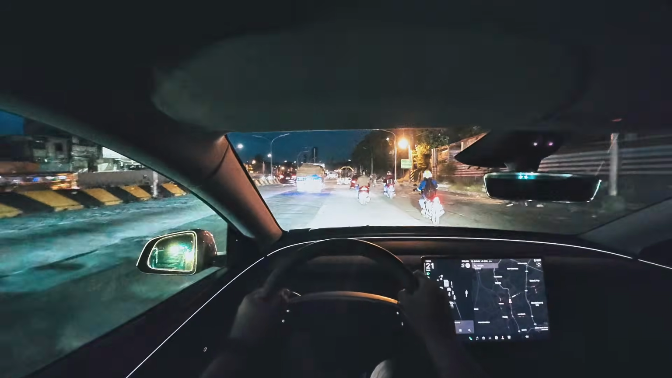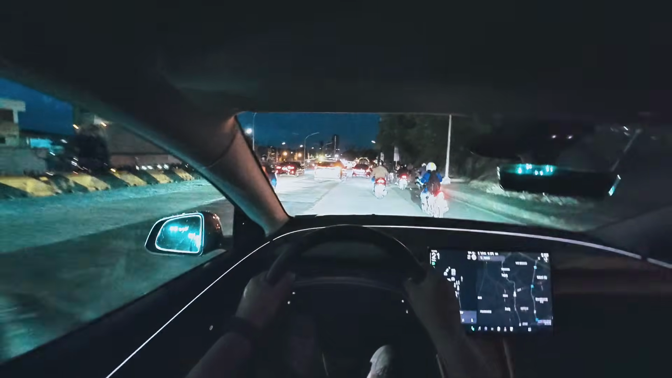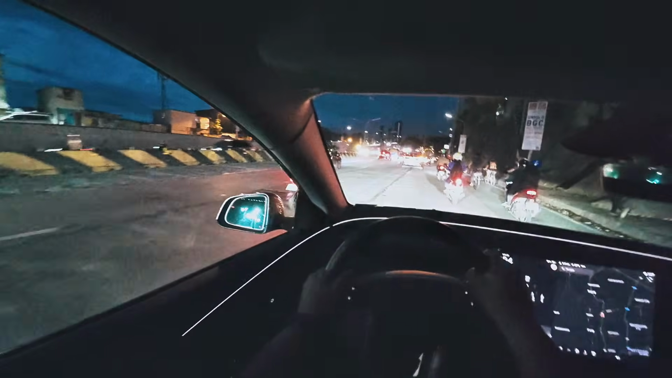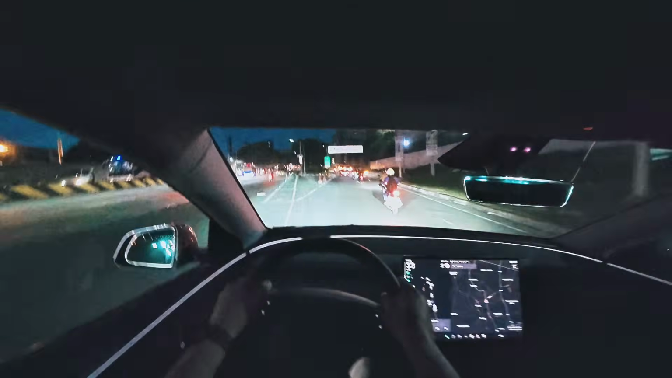And I'm not singling out two-wheel drivers. I mean, there's a lot of people who want to go ahead and take an advantage. Trust me, I know there are people who would rather take a small advantage, any advantage they can, just to feel like they've won that day. What you should do is just give them that win. Just give them that win.